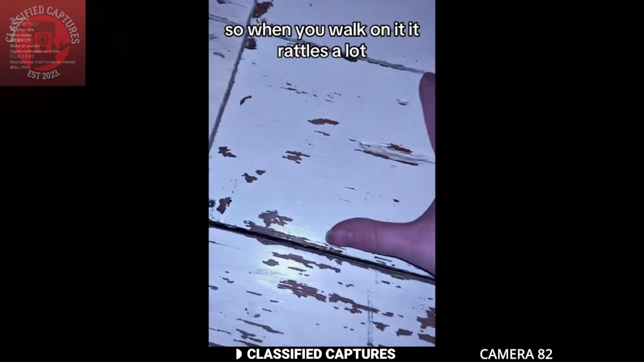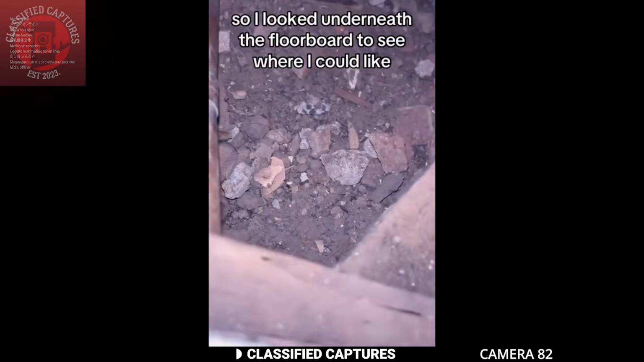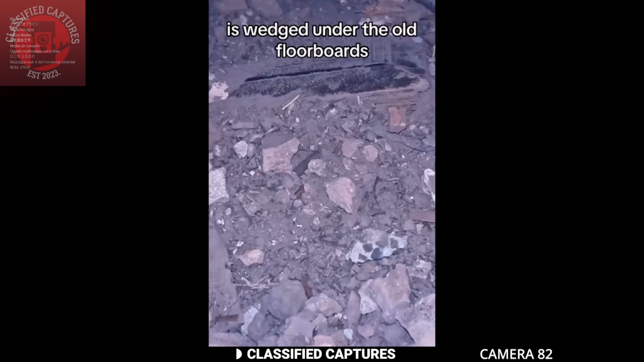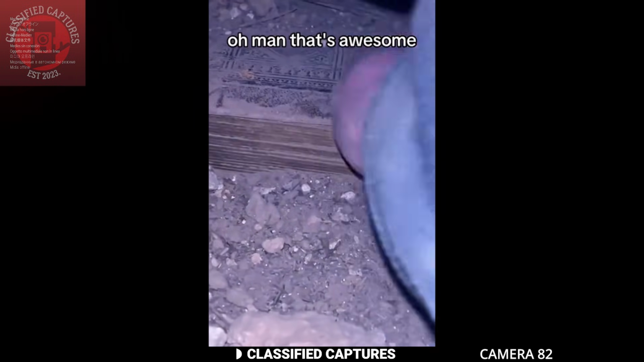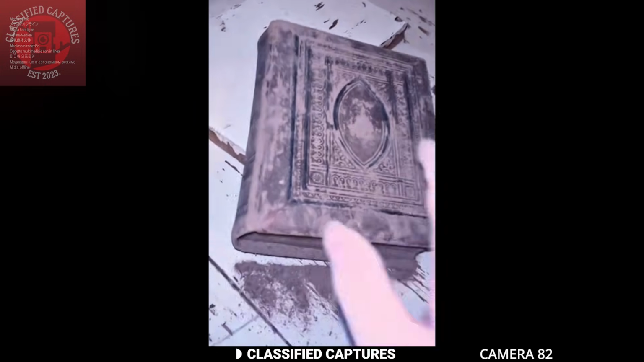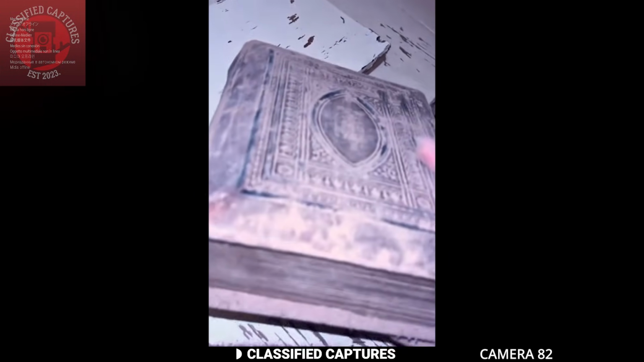In a later clip, she discovers a loose floorboard. She lifts it to reveal a dirt-filled cavity beneath, and there was something buried in the dirt. She dug it out and found an old, dusty book with incredibly thick pages. Looking at it, the first thing that comes to mind is a grimoire. She didn't open it in the video, so we don't get to find out what was inside.